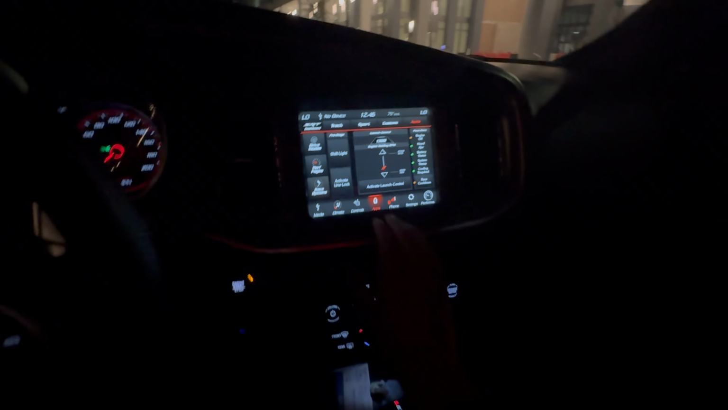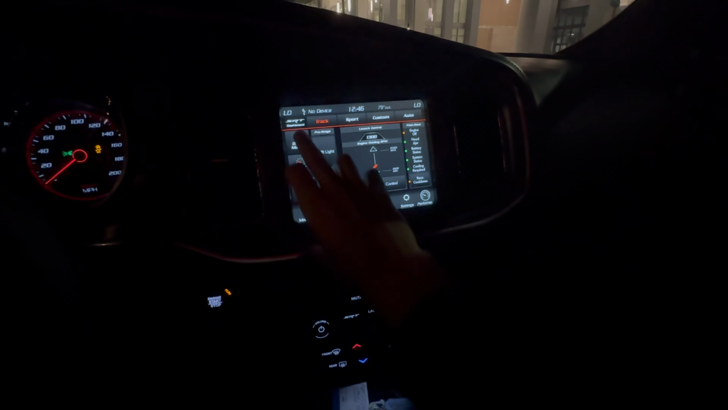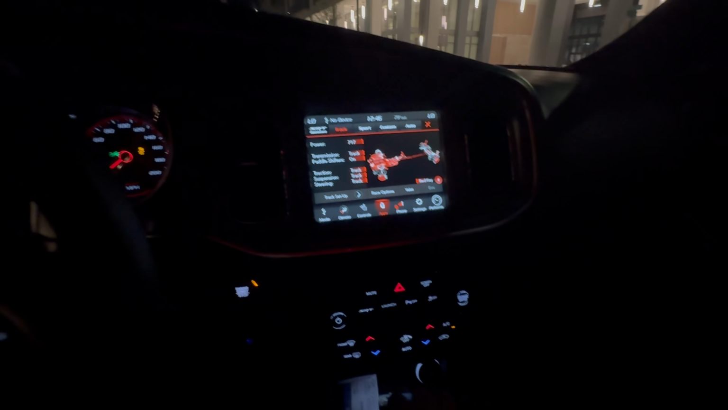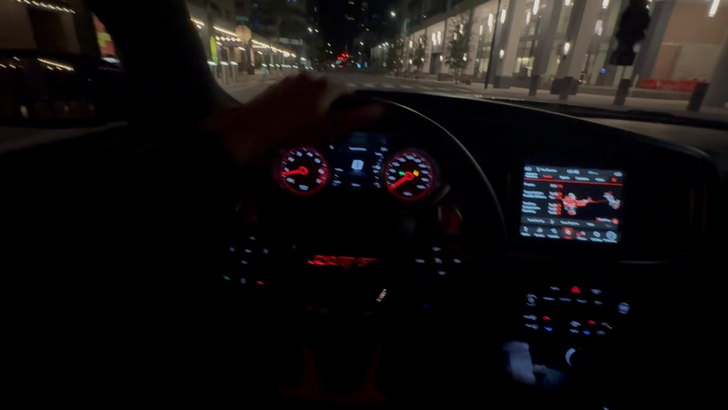Throw it in track mode real quick. SRT. I'm about to hit a tunnel real quick for y'all.